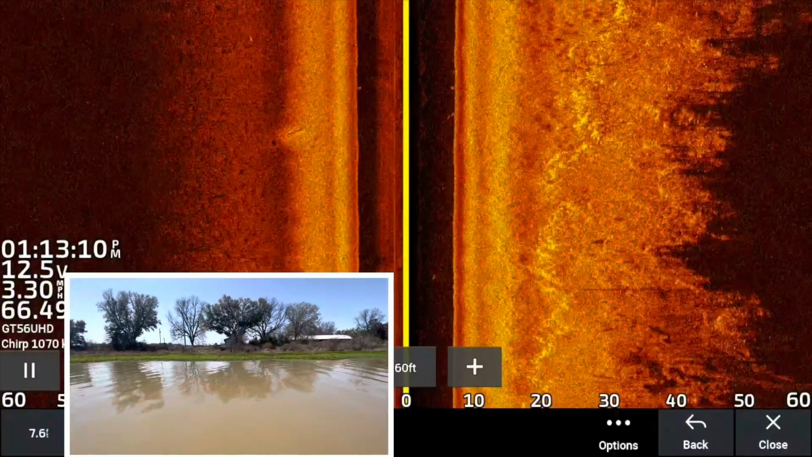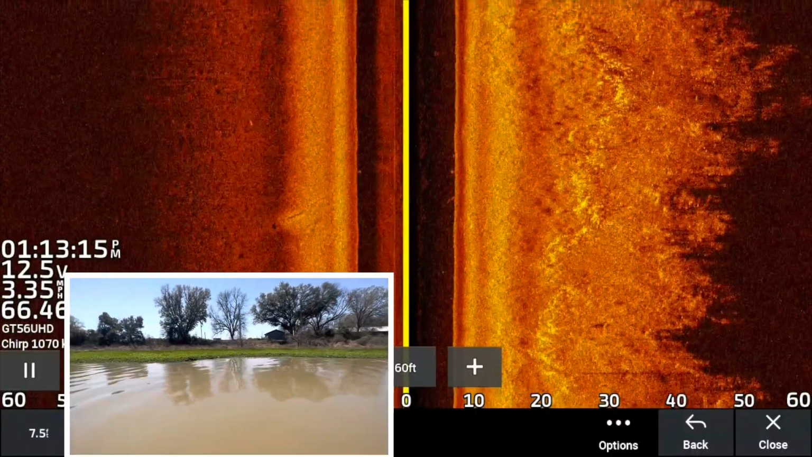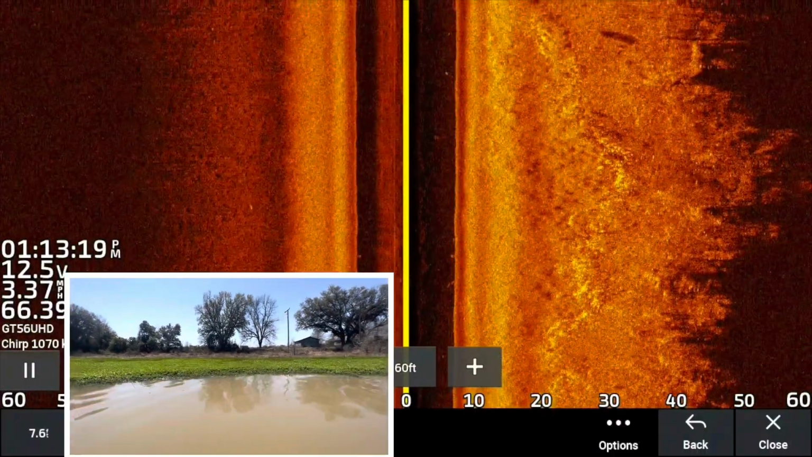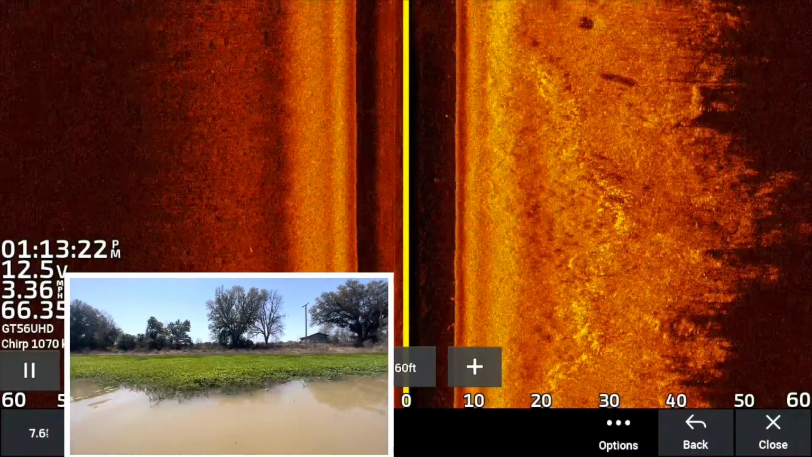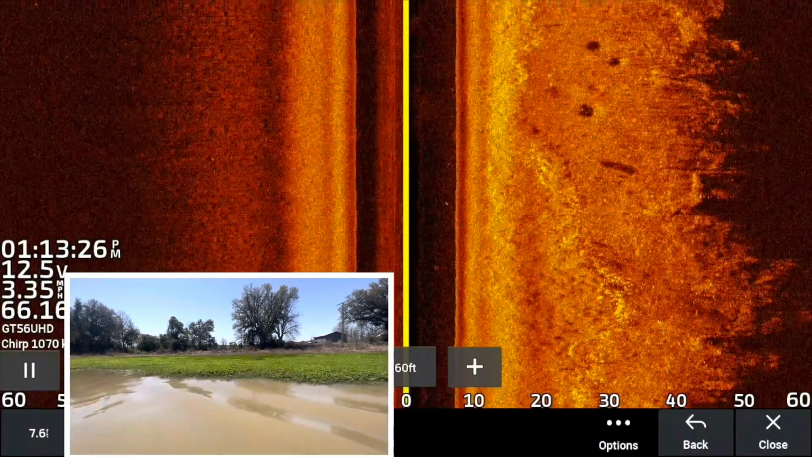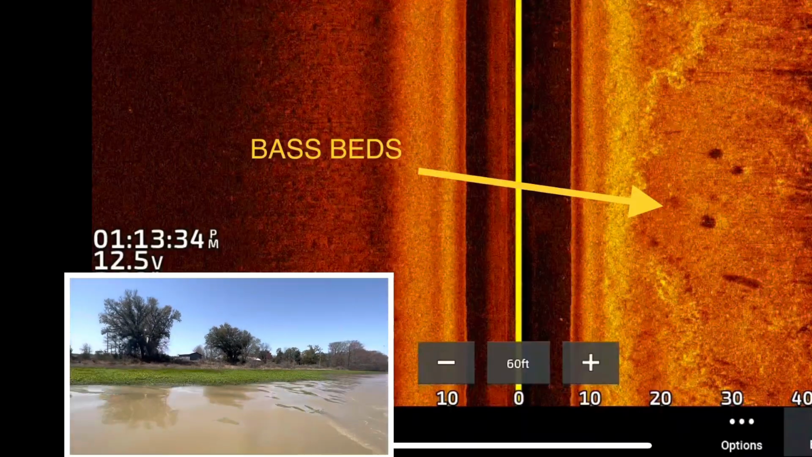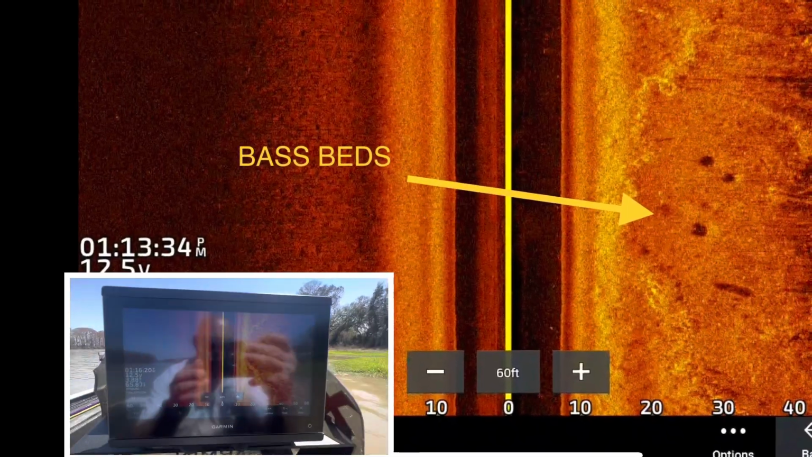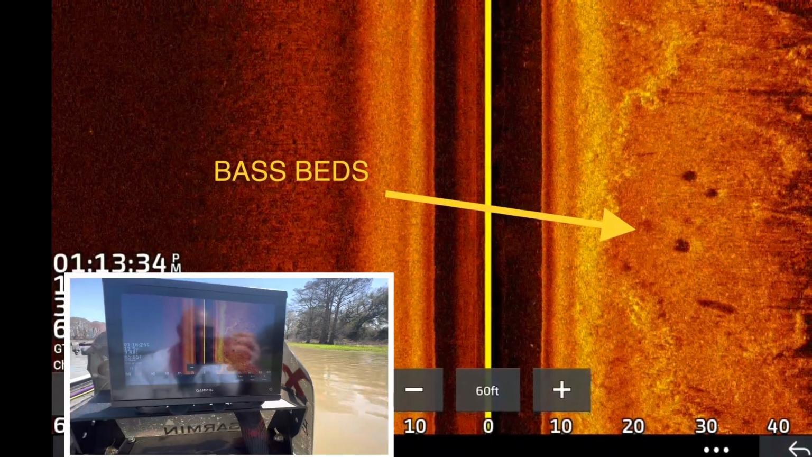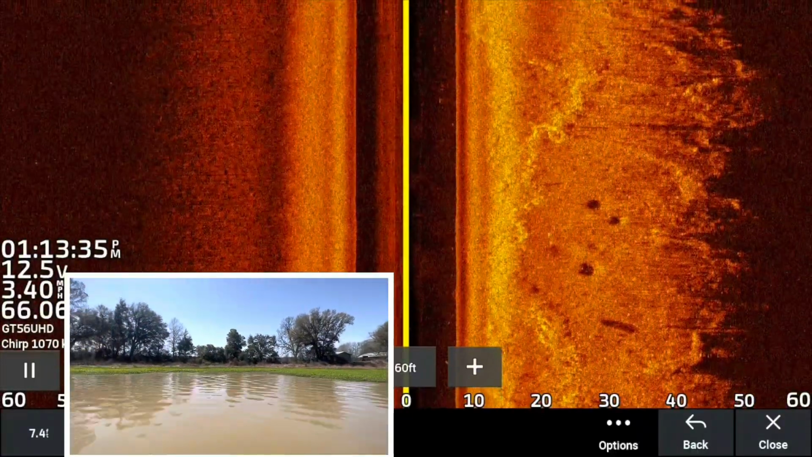All right, guys, what we're doing here today is, as I'm going down side imaging an area, I wanted to show you what it looks like above the water. Now, what I'll do is I'll split screen this and show you below the water, but mostly what I wanted to show you is what's coming up on the screen right here. Right there under that mat, and let me try to get it right, is 4 beds. Now, 1, 2, 3, actually 5 beds. That is actually under the mat system that we're going by.